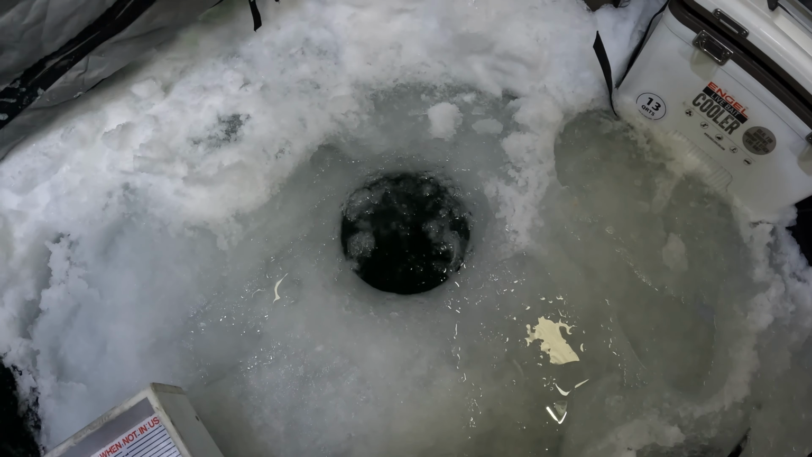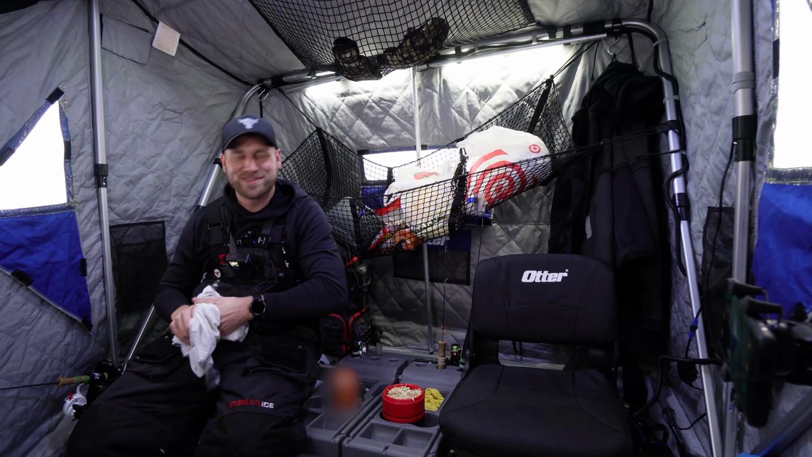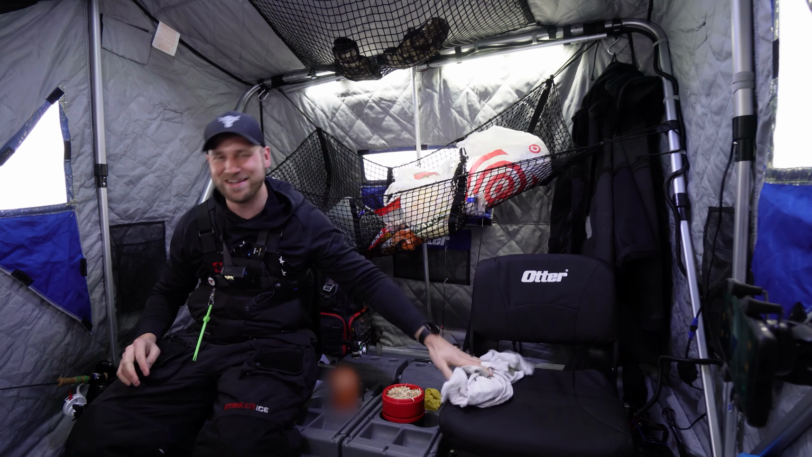Nice. Beautiful fish. That's what we're talking about. That's what this lake can produce here. We're gonna try to get into some more of them and then get into some crappie too.